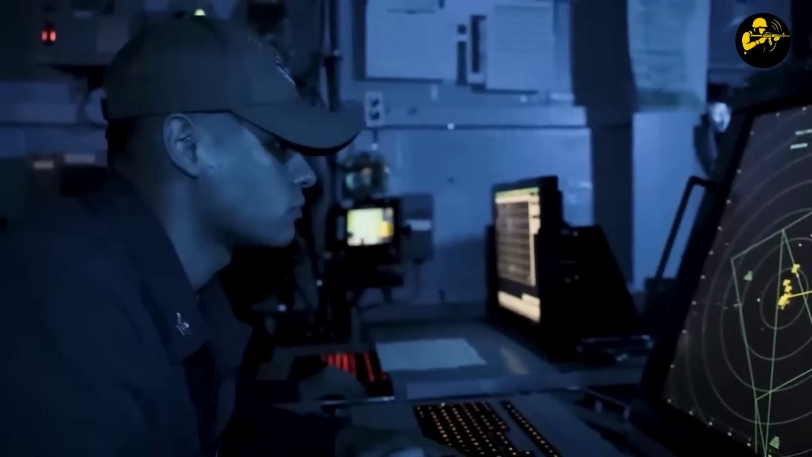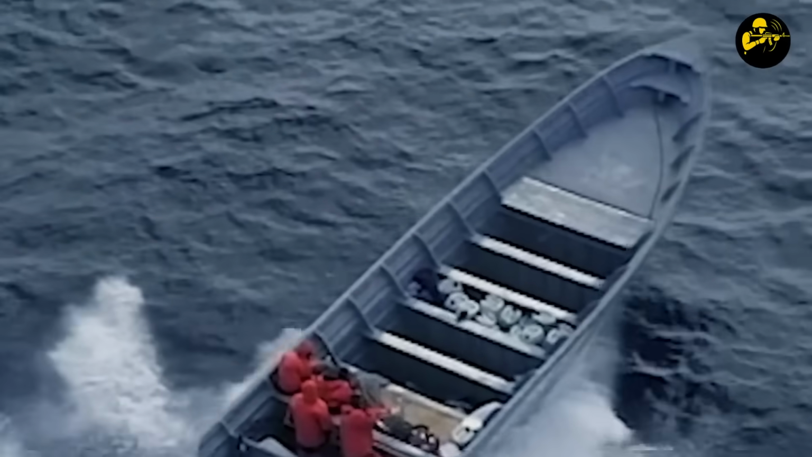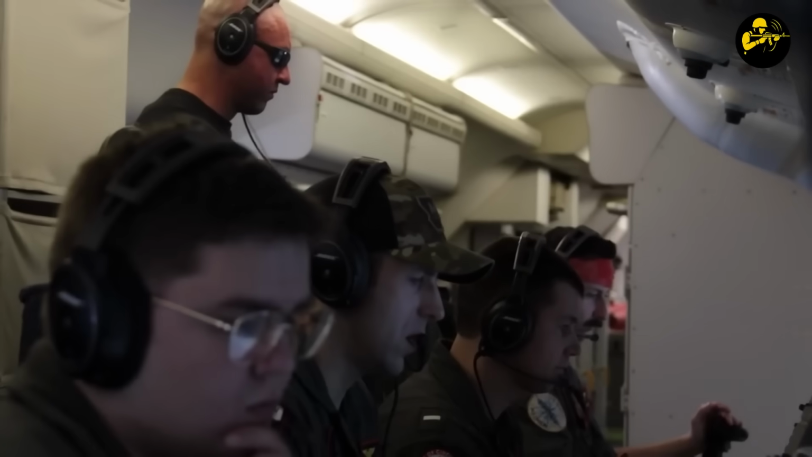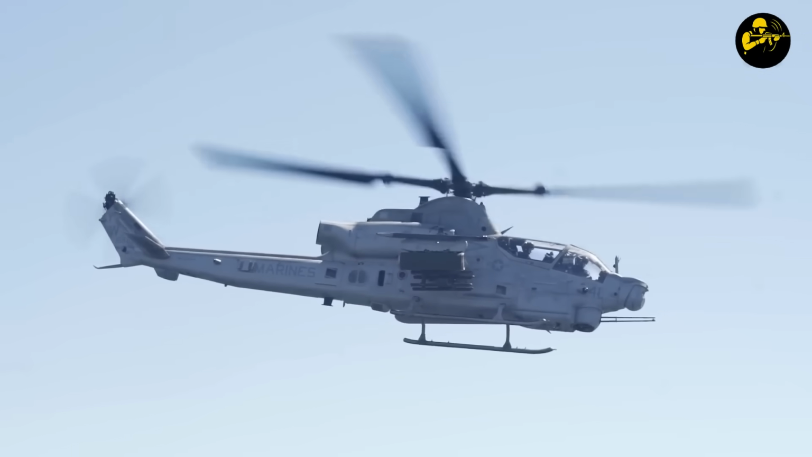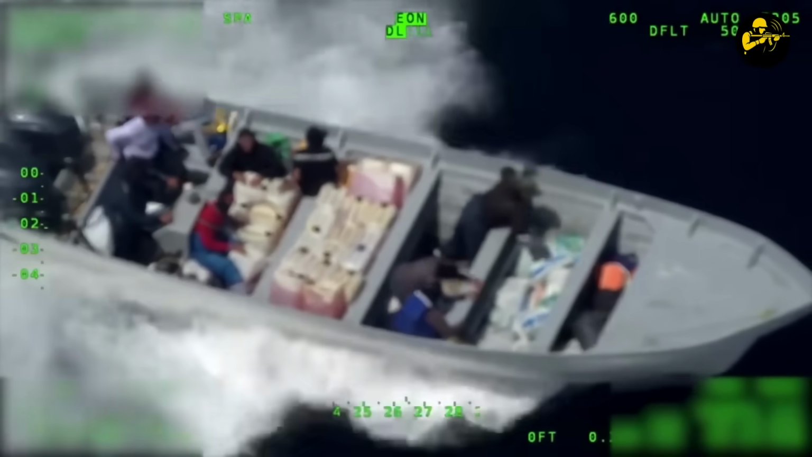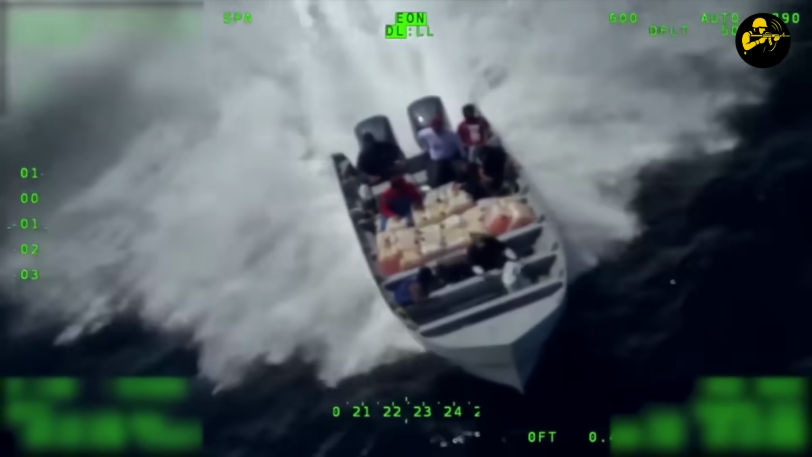Attack profile, direct attack. Top attack is for armored vehicles. Boats made of fiberglass? Direct attack, all day long. Fuse setting, instantaneous contact. The Romeo variant does offer delay fusing for bunkers, but a fiberglass speedboat has about as much structural integrity as a swimsuit in a paintball match. Instant detonation ensured maximum splintering.